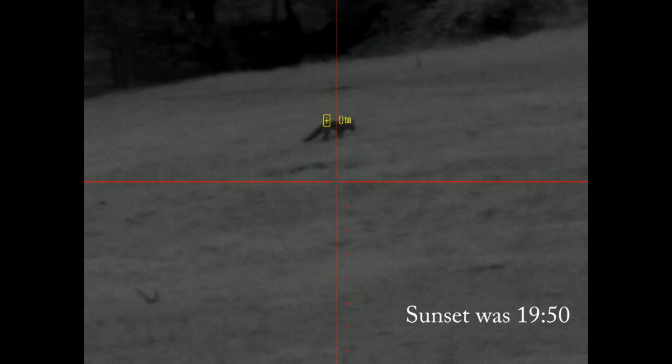Here we can see a distant fox. Now, this one is on a piece of neighbouring land. Although I could have shot it at this distance, it would have been probably slightly inappropriate, and to be honest, I was more interested in filming this one.